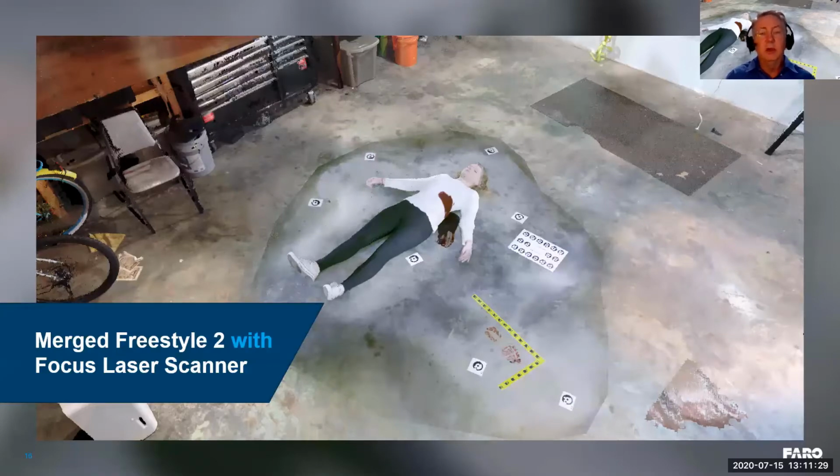And you'll notice that we have the scan, we have the small targets laid out. And again, they're not absolutely necessary, but it does make it really handy. If you capture it with your Focus scanner, then you can just do an automatic registration of the Freestyle scans to the Focus scans. It helps to remove a lot of the hassle.